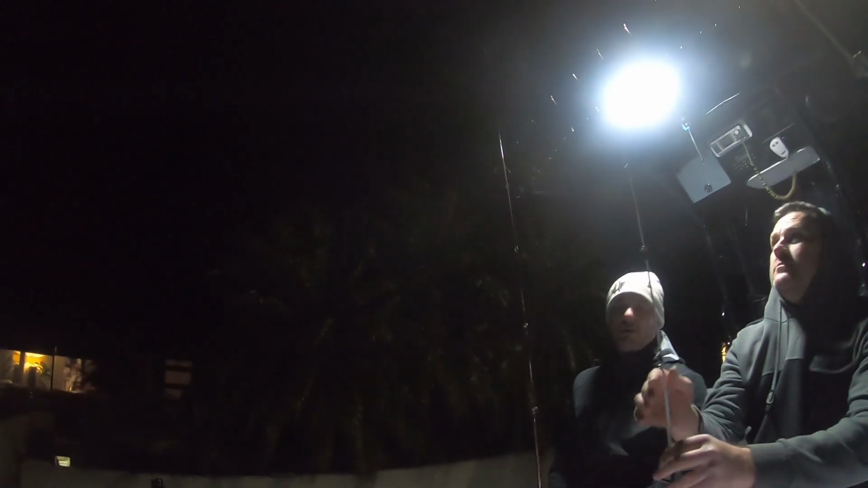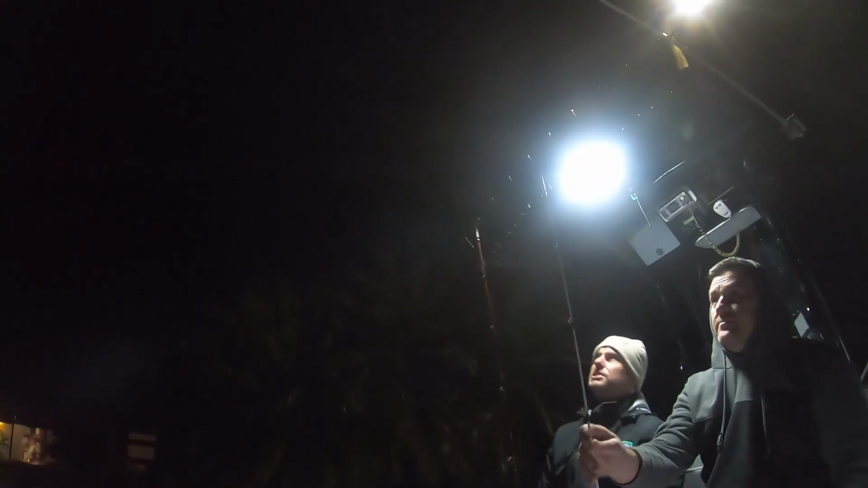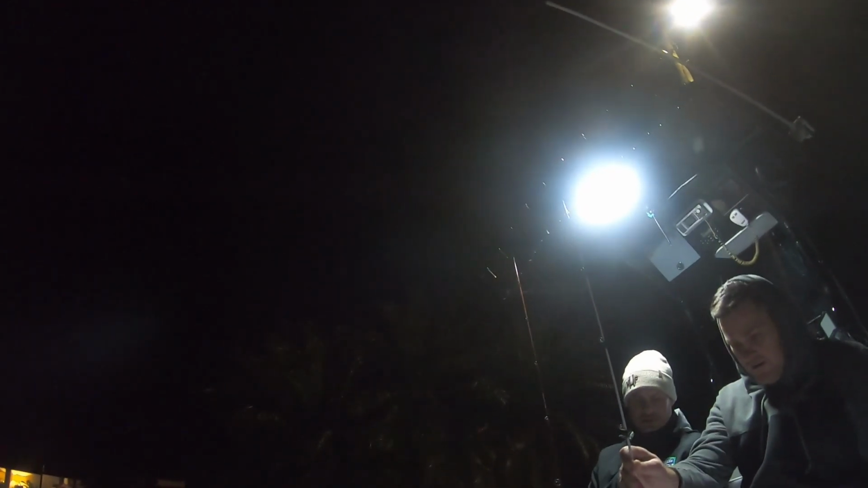I fish my rods a little bit longer. This is about a 7.2. I believe it's a little bit longer than my Veritas. Yeah, and we've got the 7-foot Veritas. Yeah, so I'm actually a 7.3 on this, and that's the 7.